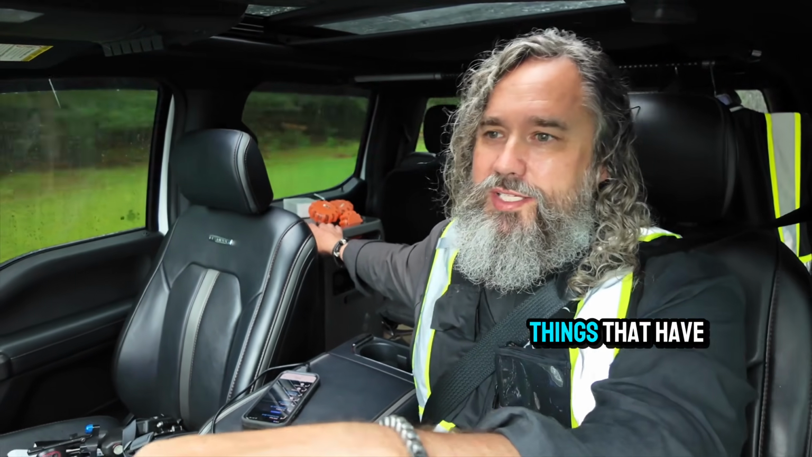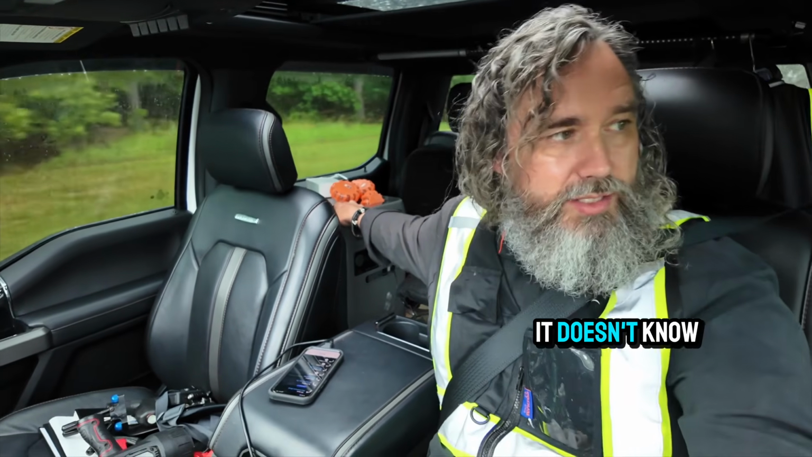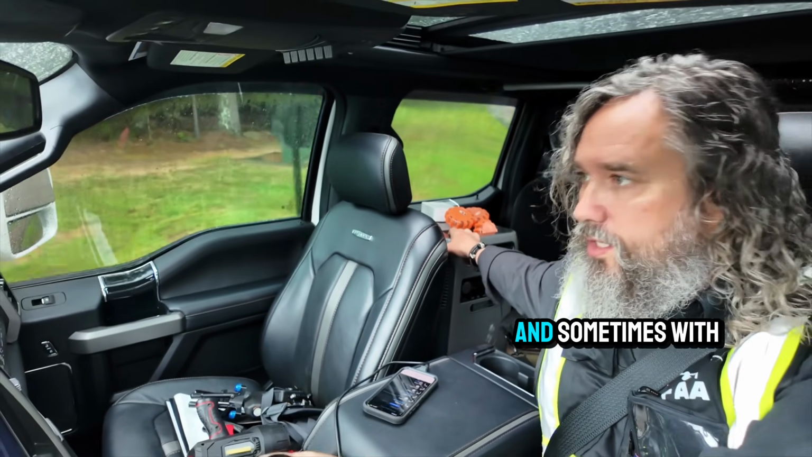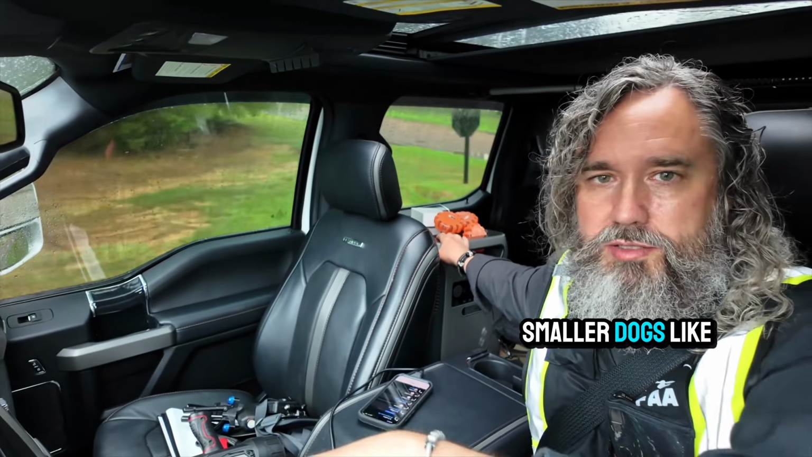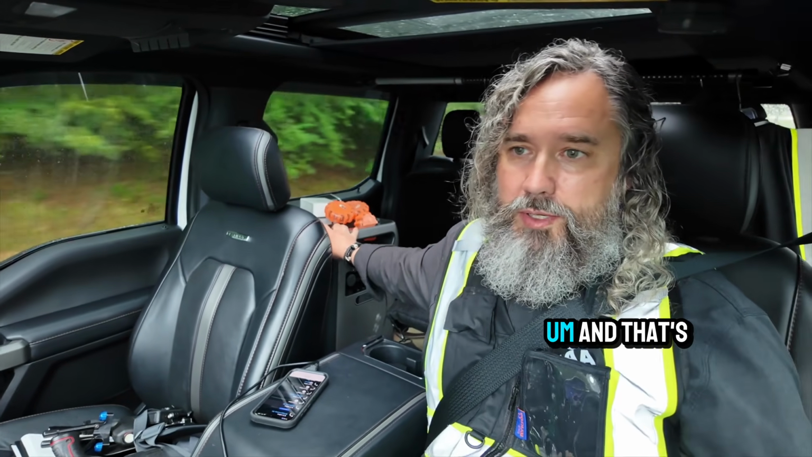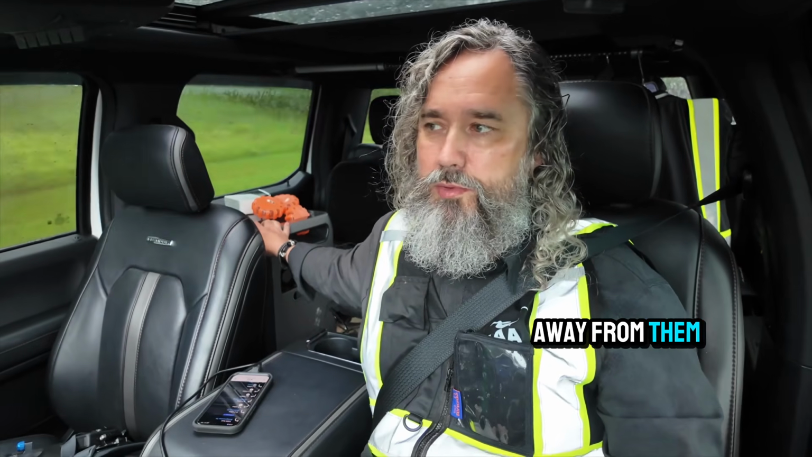So there's several things that have me worried. One, it's a dachshund, a small dog. It doesn't know where it is, so it's in a new area. And sometimes with smaller dogs like that, they can actually be running in what we call fear mode. And that's heartbreaking when you see it, because if we're fortunate finding it with a drone, I can get the actual owner within feet of that dog, and they call to it, and the dog runs away from them. Fear mode is a very real thing, guys.